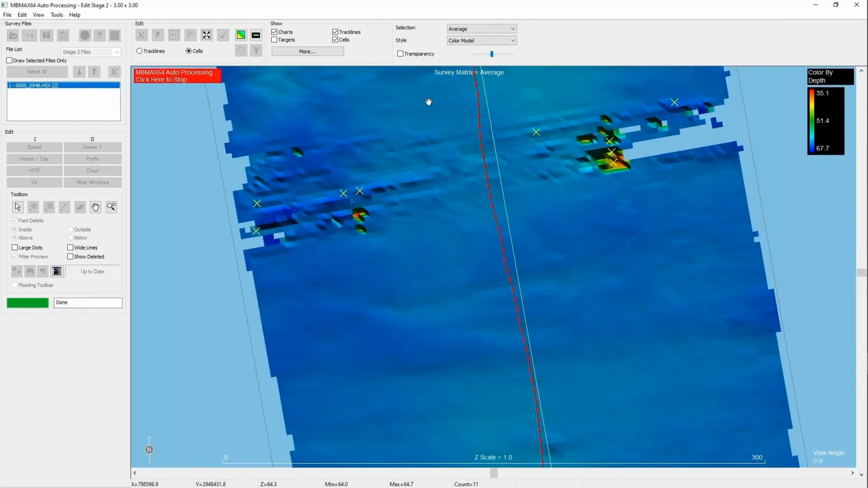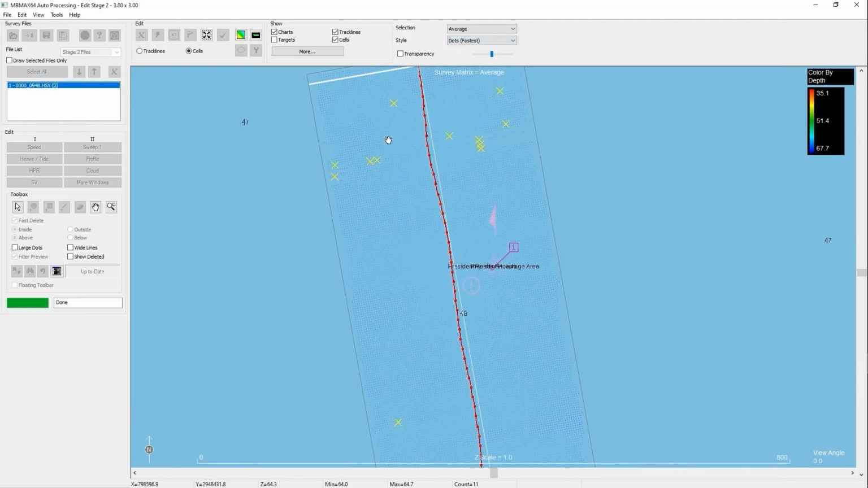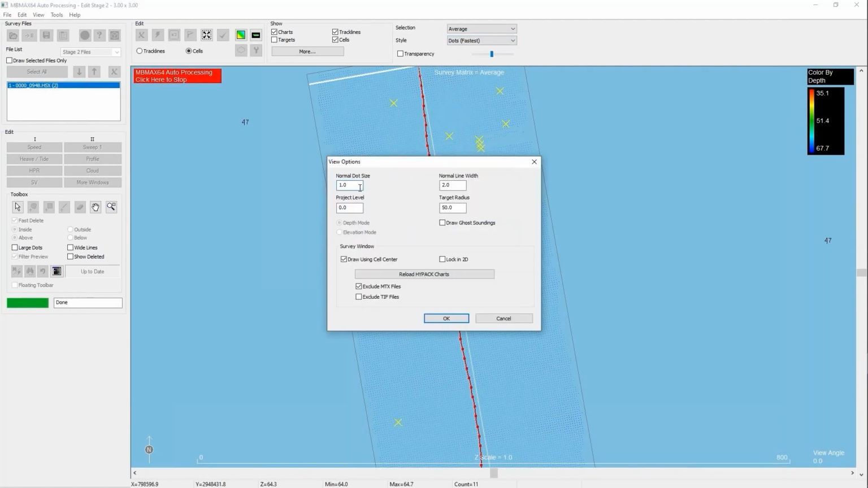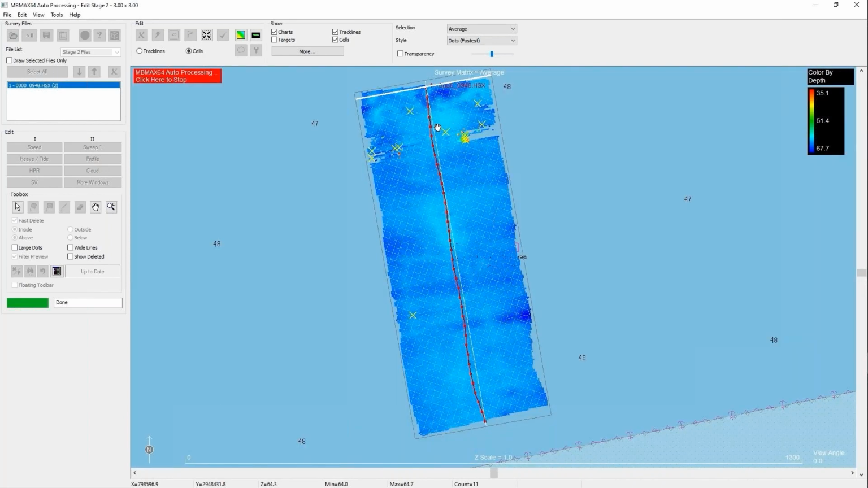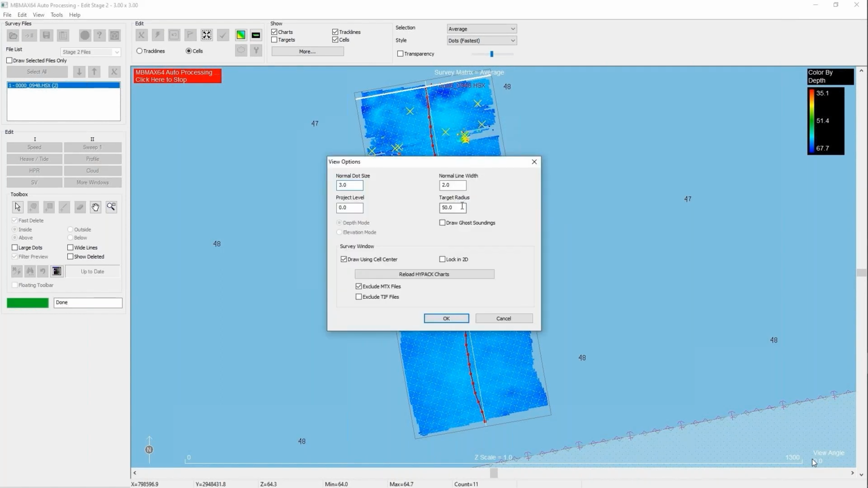There's some data that I'm going to have to clean up later. I can go to dots. It'll draw it a lot faster. Again, I'm actively visualizing this while the data collection is going on. I'm going to set a depth of 62 feet.